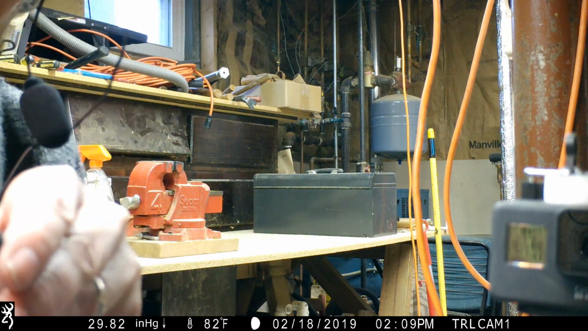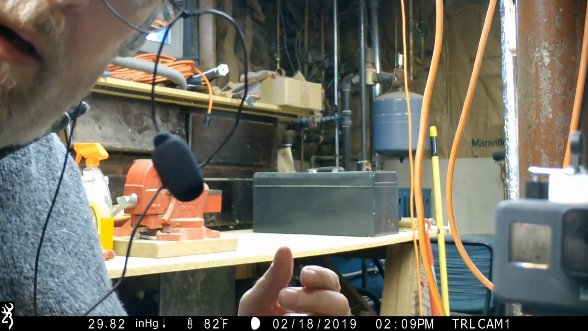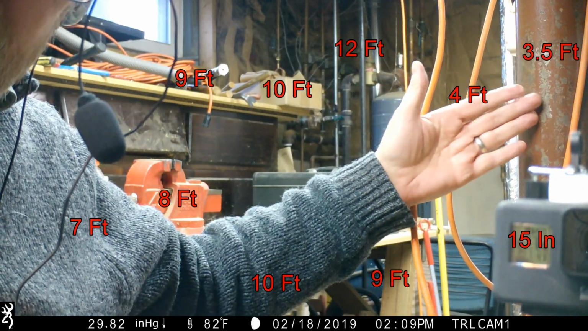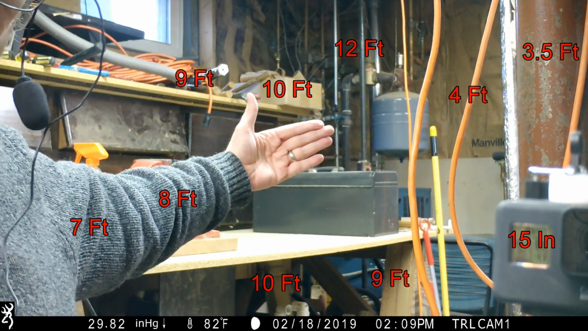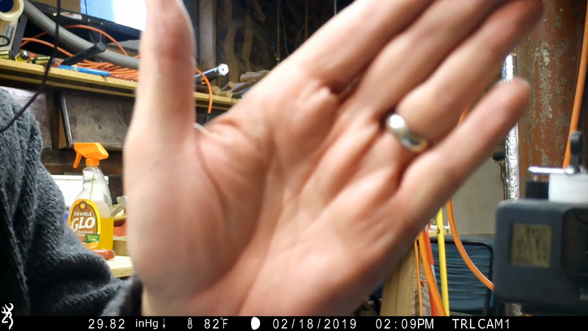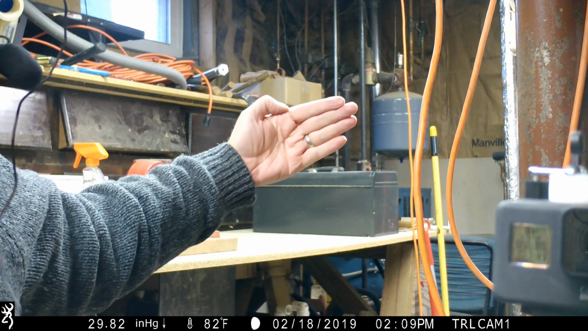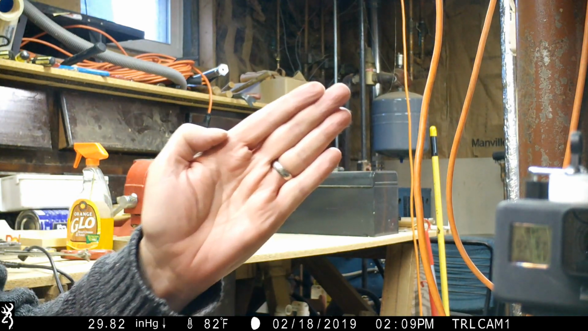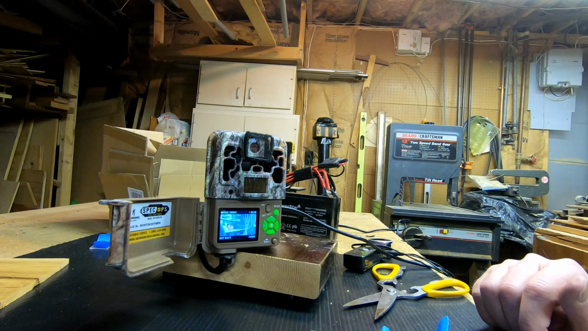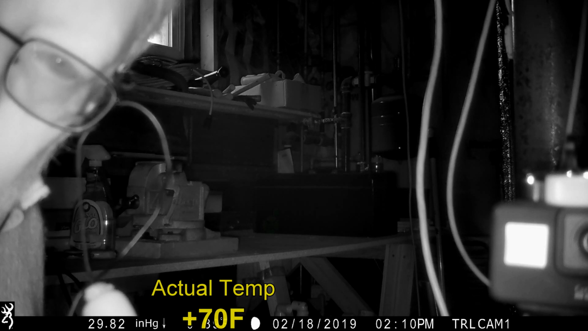Okay, so half diopter. So, my hand's going out of focus. That's about 3 feet right there, something like that, 3.5 feet. Okay, so the question is, what about nighttime? It says ready. Okay. Yep, went into IR mode.